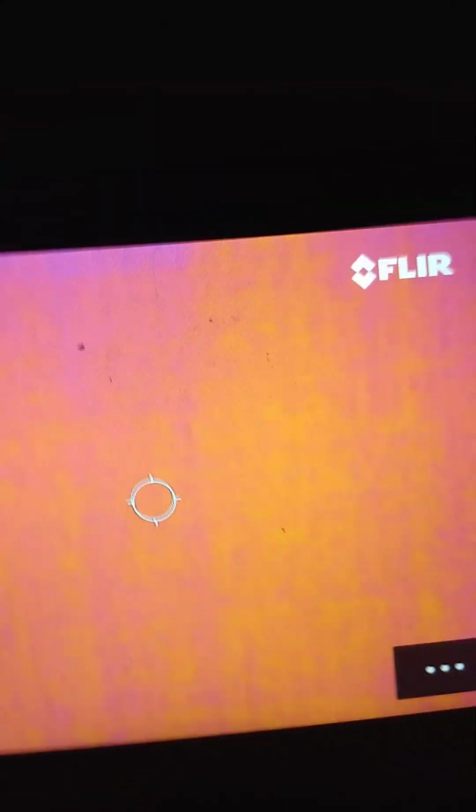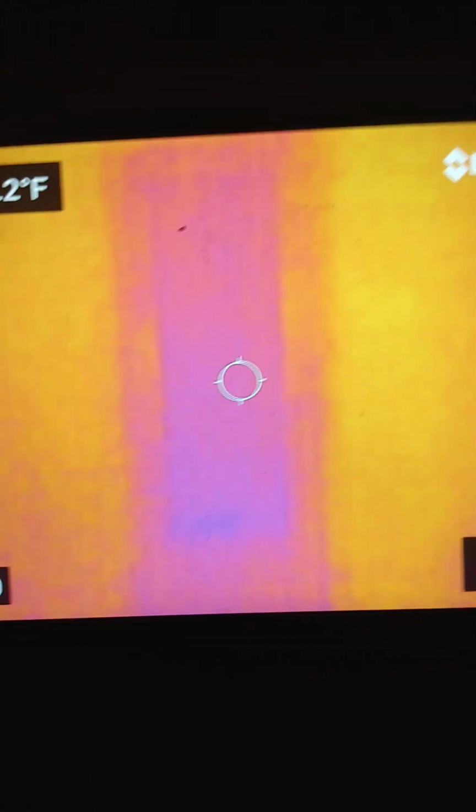That's me walking. I've got flip-flops on. So now there's the door here, and it's got a glass center. And there's the AC, which I turned off before I started.